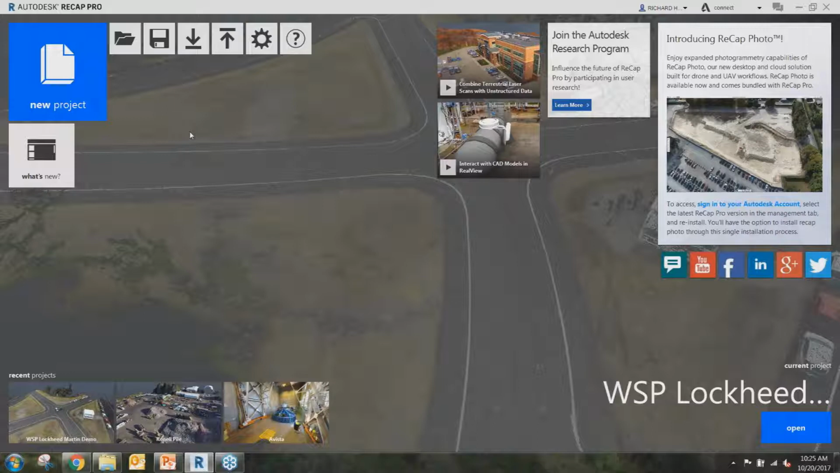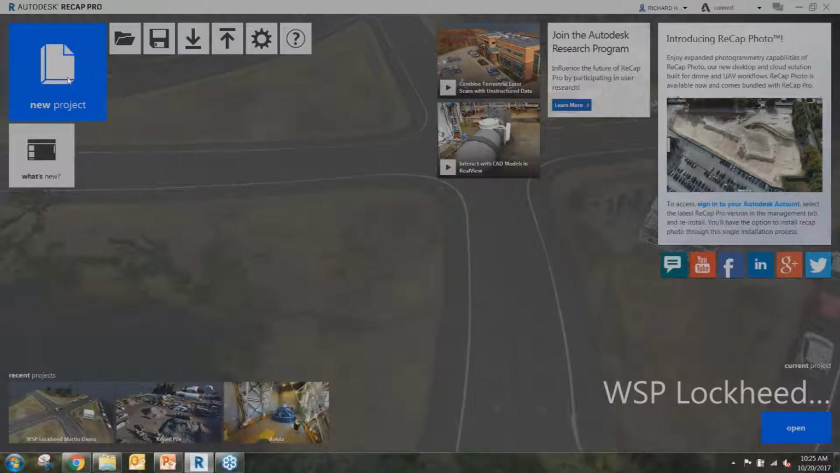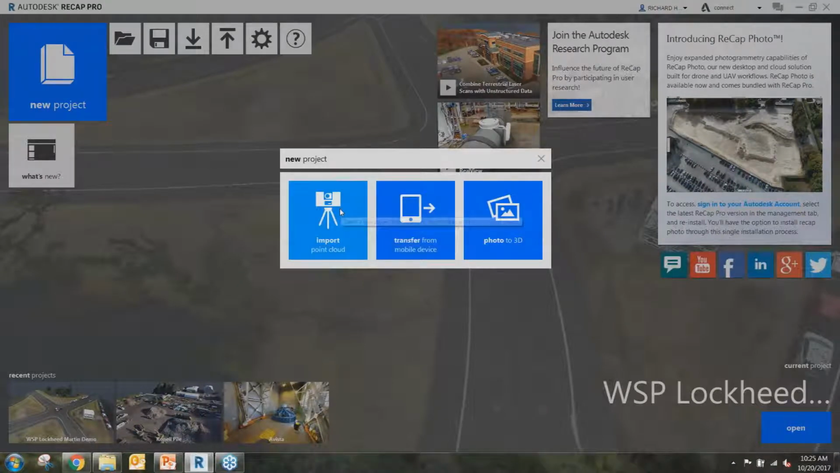So if you go up here, you can play with your settings. This is just a brief little quick 10-minute demo basically, but if you go to new project, the whole power behind this one software is pretty amazing, because the cost per year is either already included in your collection, or it's only $300 a year for the Pro version to get you out of the gate and running and be able to process scan data and imagery data.